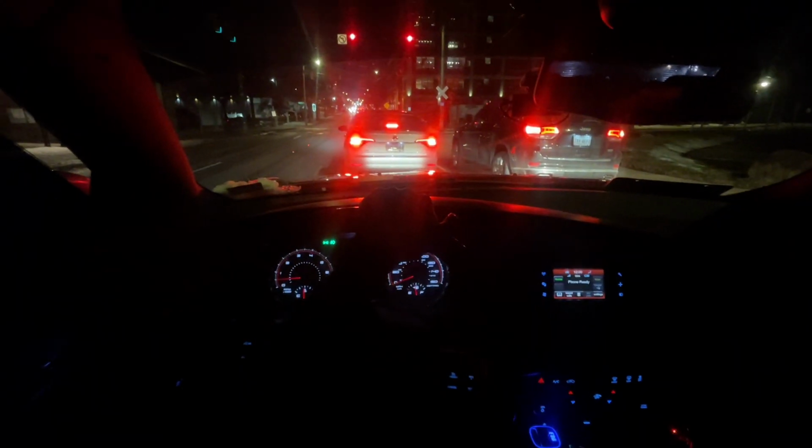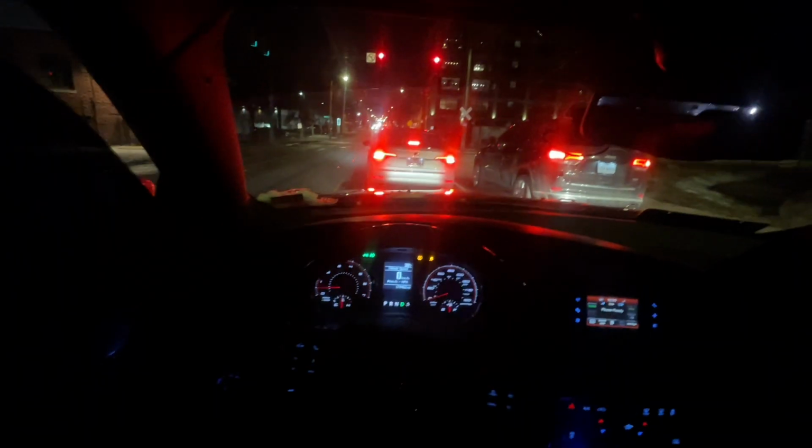Wait, there's 2 lanes right here? Told y'all I don't be over here, bro. I ain't even gonna fake it to y'all. I don't be over here, but we over there now. So, whew, my hands freezing, bro. Look, window down for y'all. Tomorrow, I'm freezing, gang. Like, freezing.